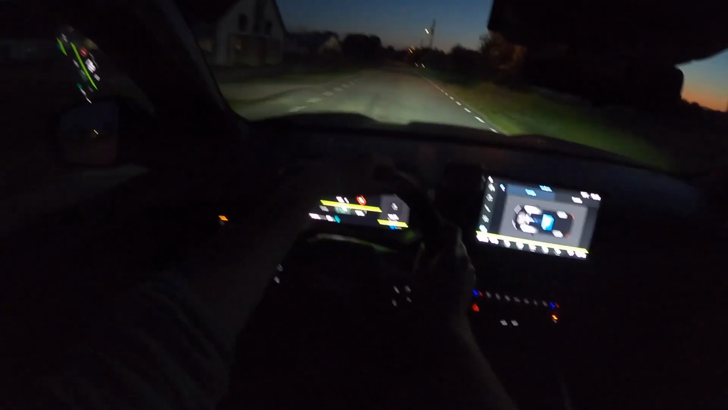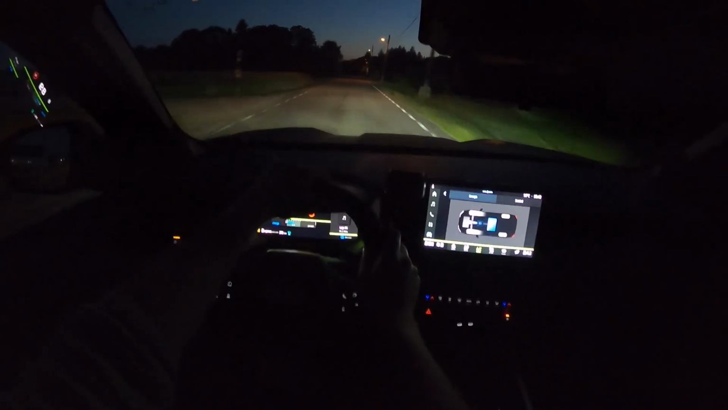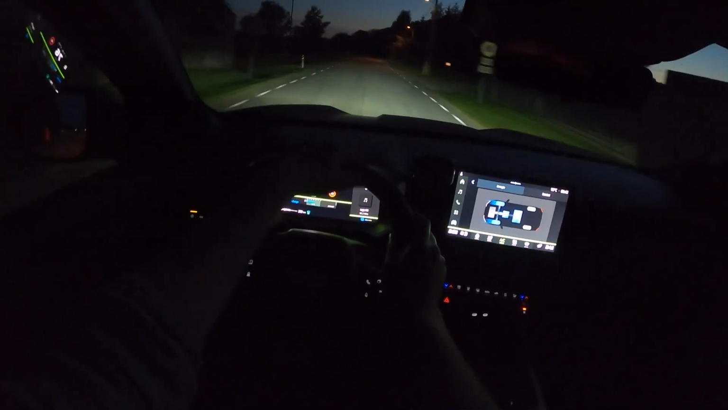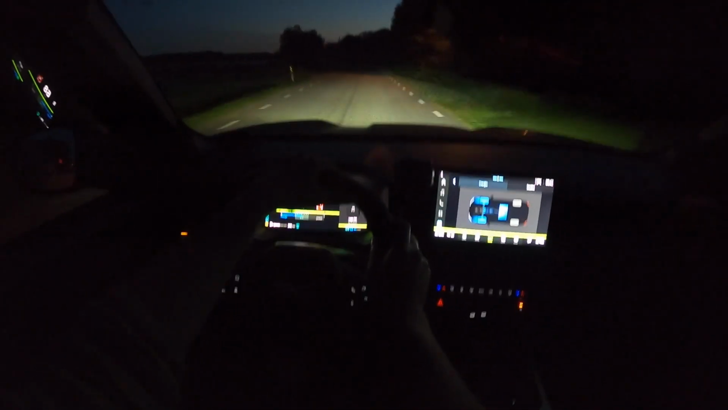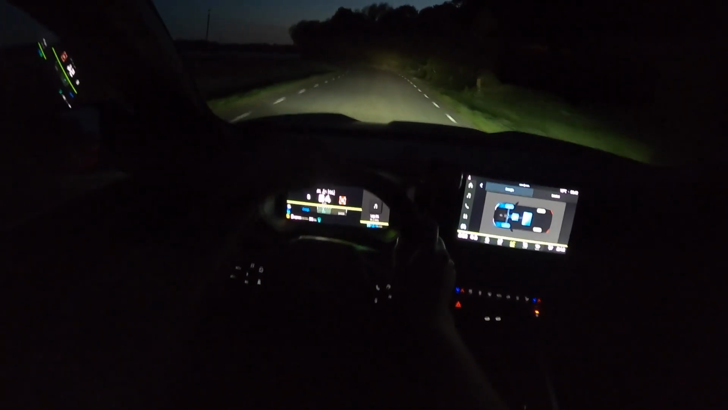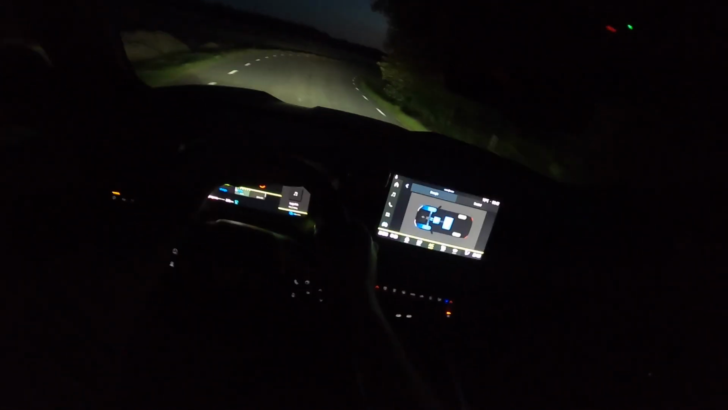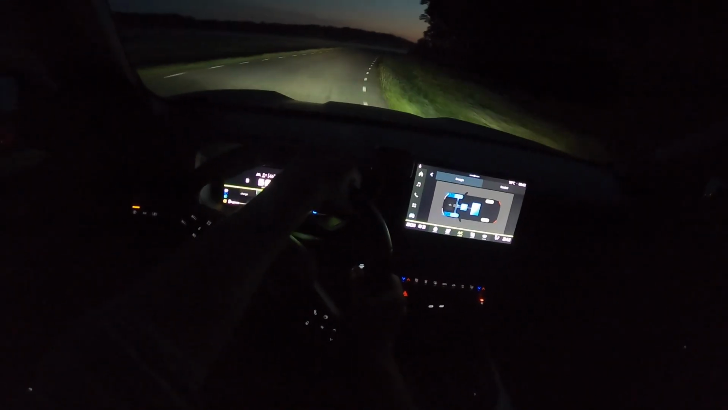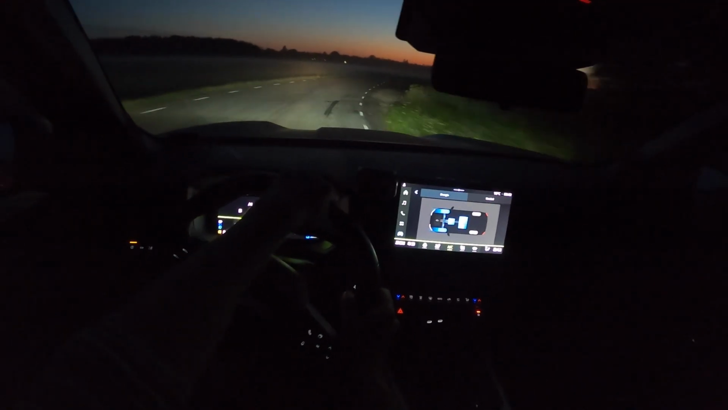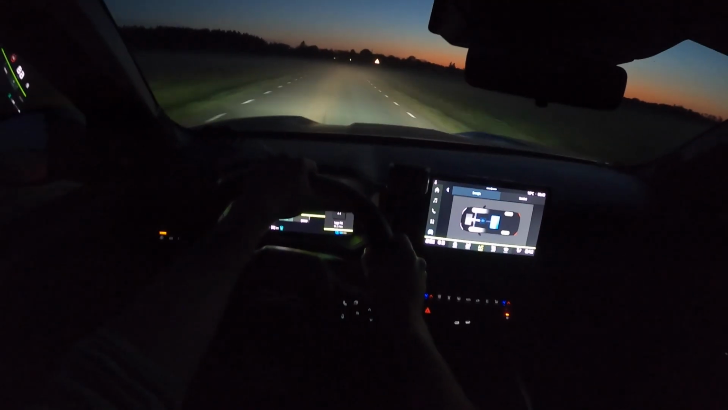So effortlessly, super quiet, and you can feel the electric motor is doing its best. It's pretty much always on, so the battery management is pretty good. So now, oh yeah, I thought that when I have the fog lights on, the automatic high beams won't work, but they do still work. Gotta love those summer nights. God damn, it's foggy.